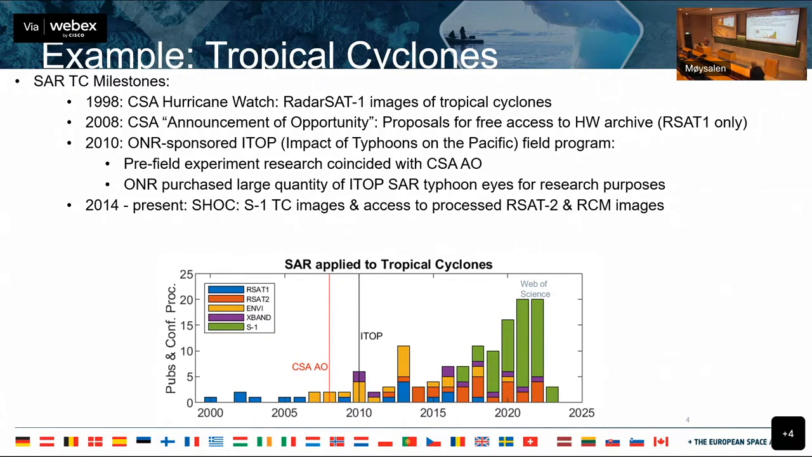Then they released the data, made it public, gave a couple of years for people to work on it, plus ITOP, and you can see this impulse response of papers appearing in the literature. And SAR is starting to have an impact on tropical cyclone research. And then you see the explosion with Sentinel-1, free and open data, boom. It's become a cottage industry. So this is the impact of free and open data on basic research.